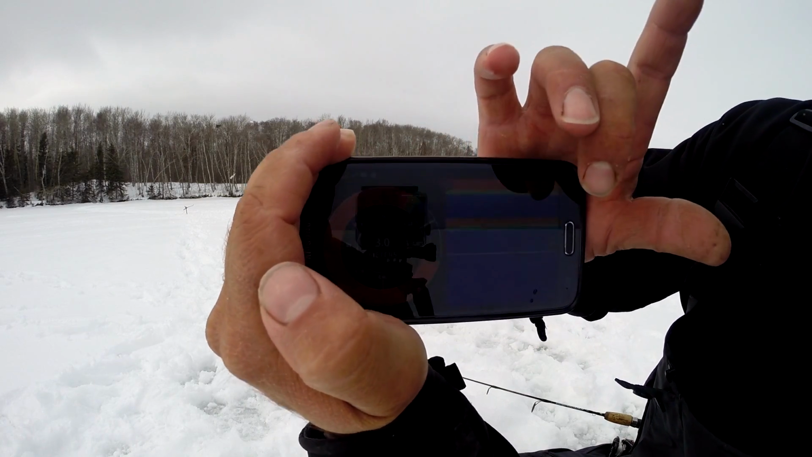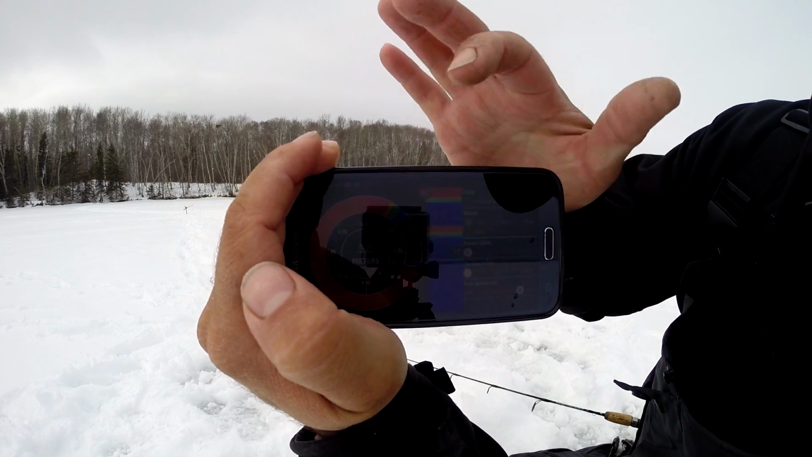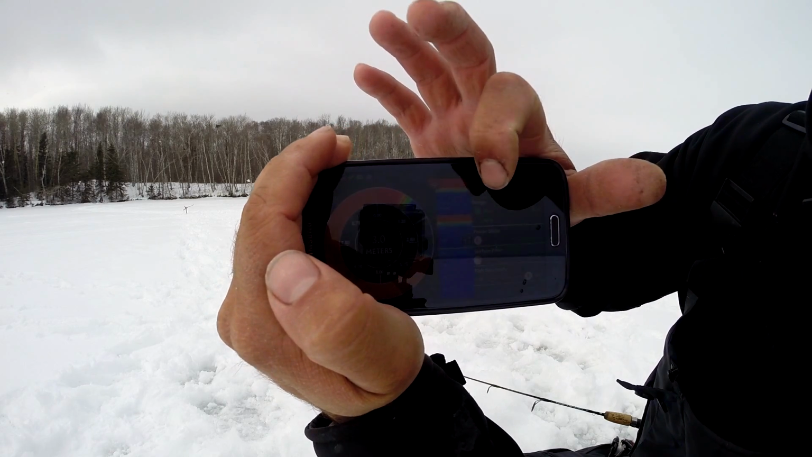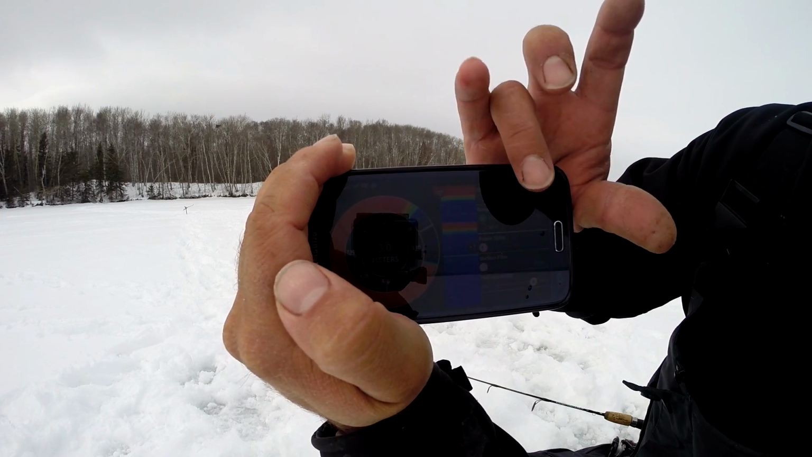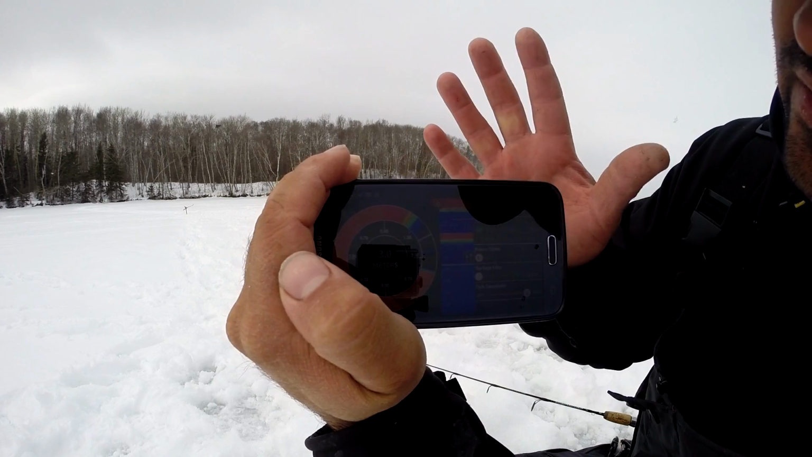What I don't necessarily like currently is that we're fishing in shallower water, 8 feet, and the shallowest depth range is 10 meters. The depth ranges are 10, 20, 30, and 40 meters. So if you're fishing deep water, great.